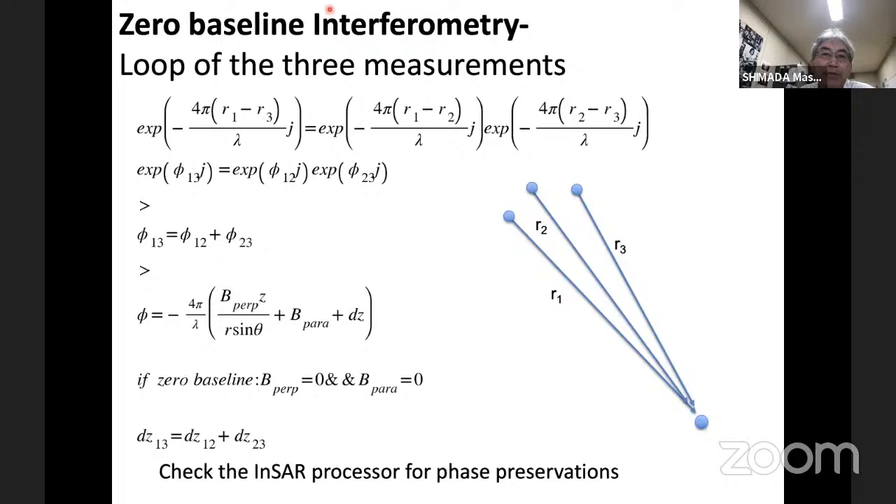Zero baseline interferometry is very important. This is an equation of the interferometry. Measurement 1 and R1 and R3 is equal to slant range. This one times this one here. If we have three time series, slant range information can be given here. Time 1, time 3, time 1, time 2, time 2, and time 3. Those are always like here.